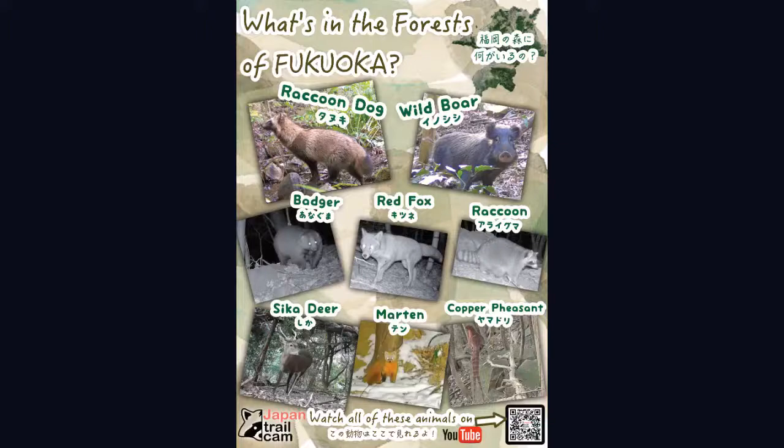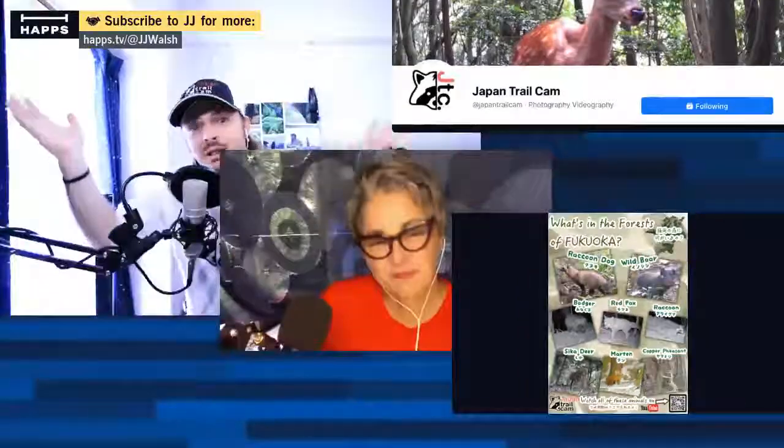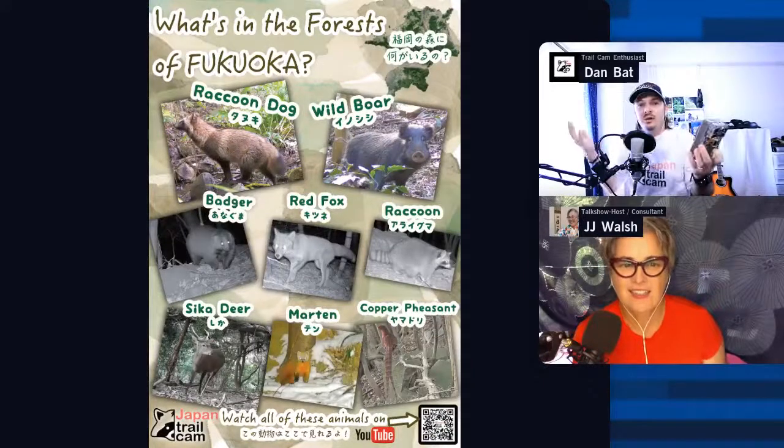Look up tanuki anywhere you want, the Japanese lore is that they have very big testicles, in real life they don't actually. But anyway, random rant. We leave these out in the woods for a good 2 weeks to a month, and when we go check it again, it's just so amazing to see what you caught.